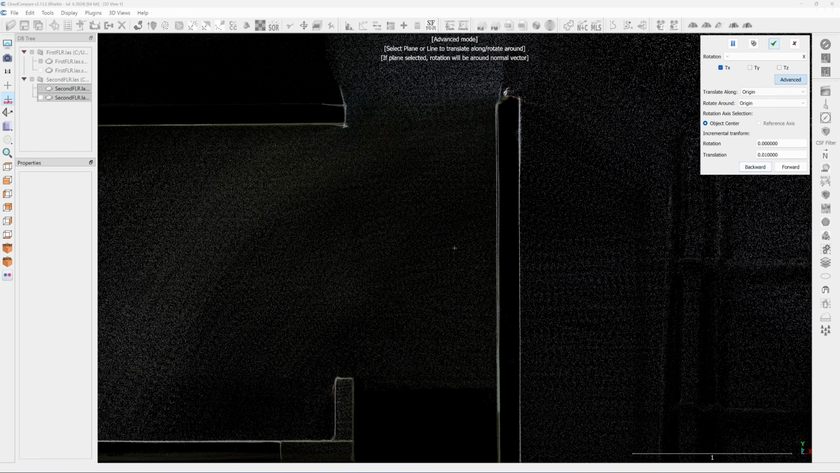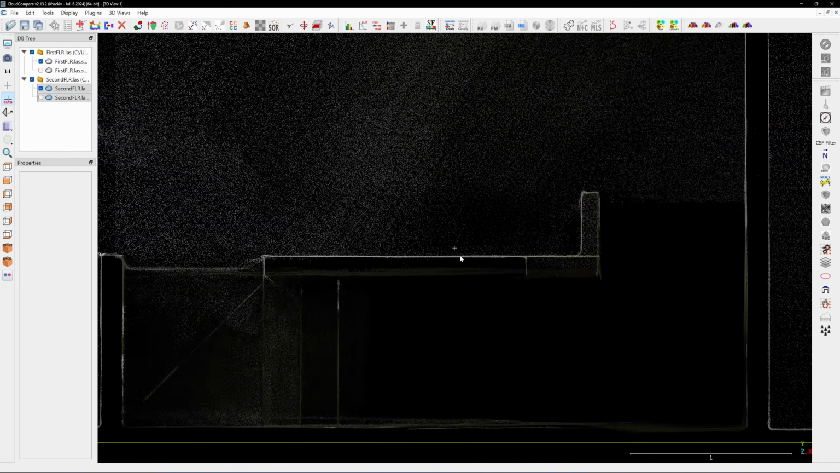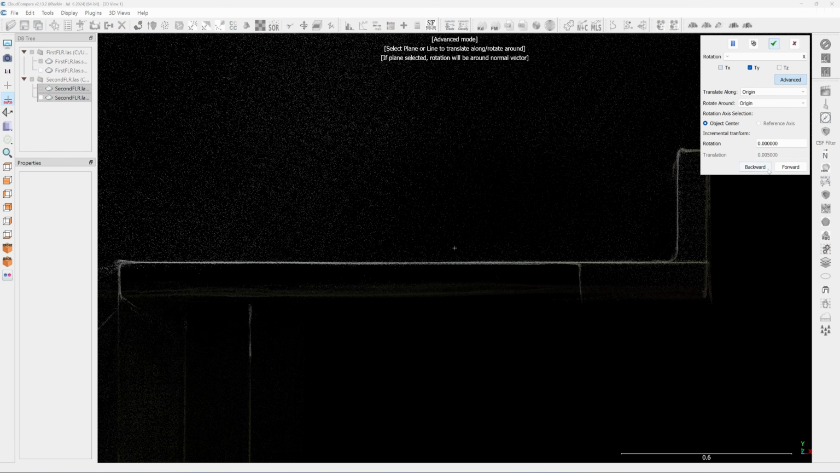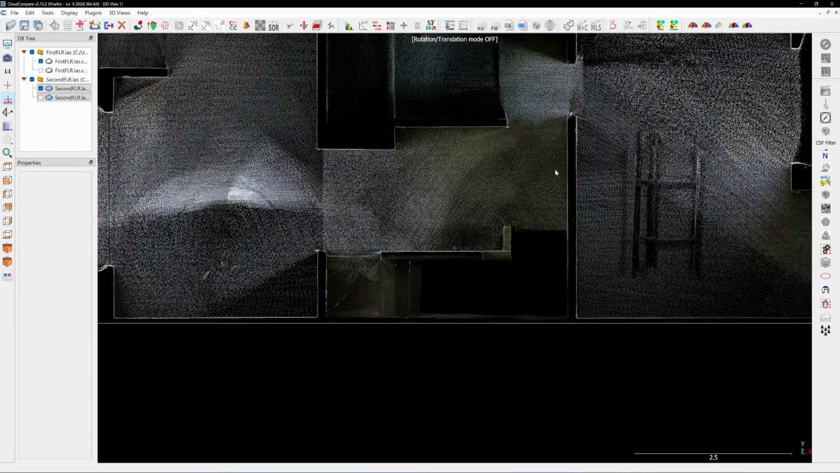Since the point cloud is very thin, I will reduce the translation increment to 5 mm. Click on forward or backward to move the scan data, then click the check mark when you are finished. Now let's adjust along the y-axis. I will use this wall line as the reference. I will enable translation in the y direction and use the forward and backward buttons to experiment with the adjustment.